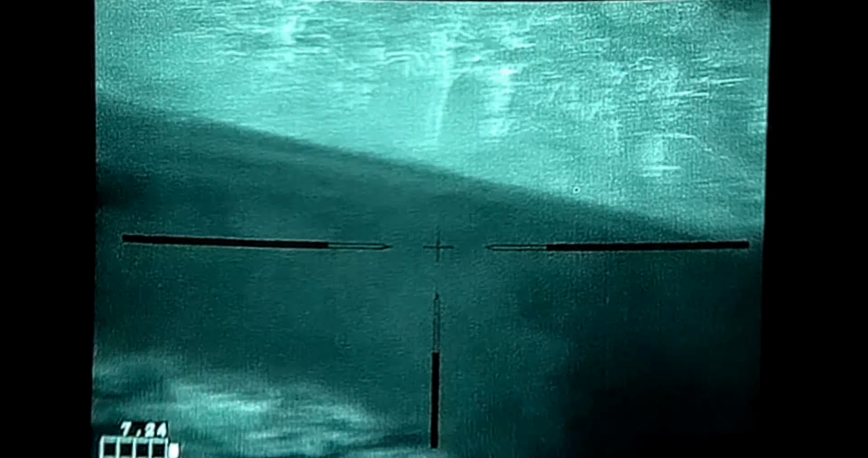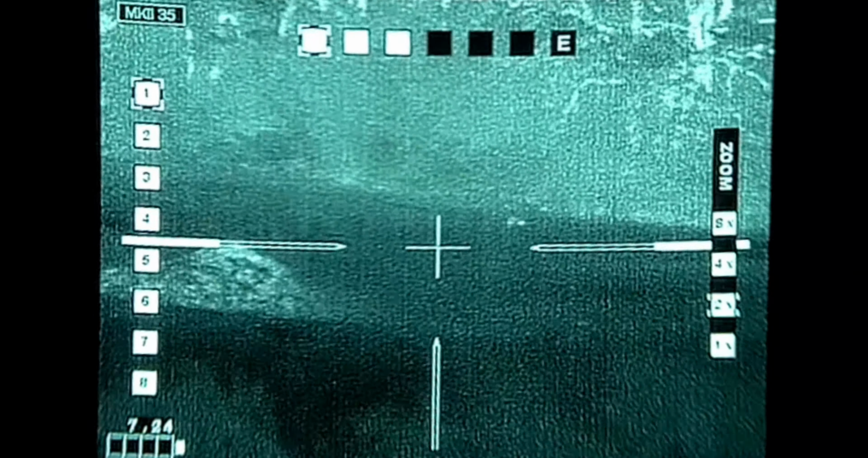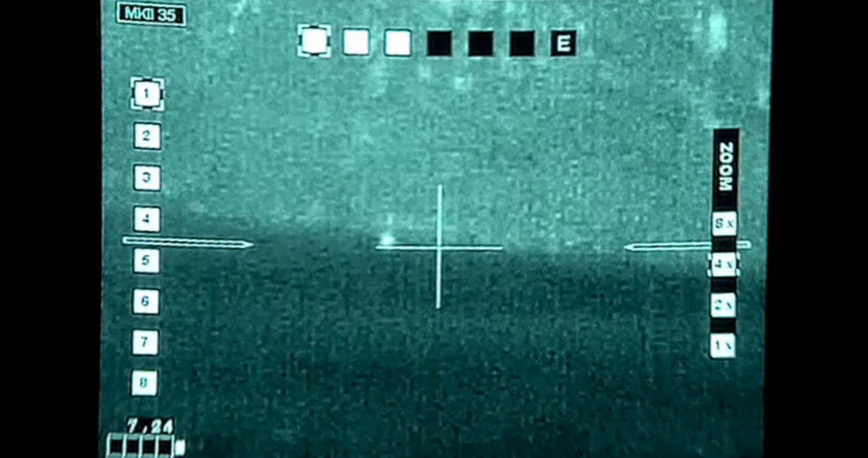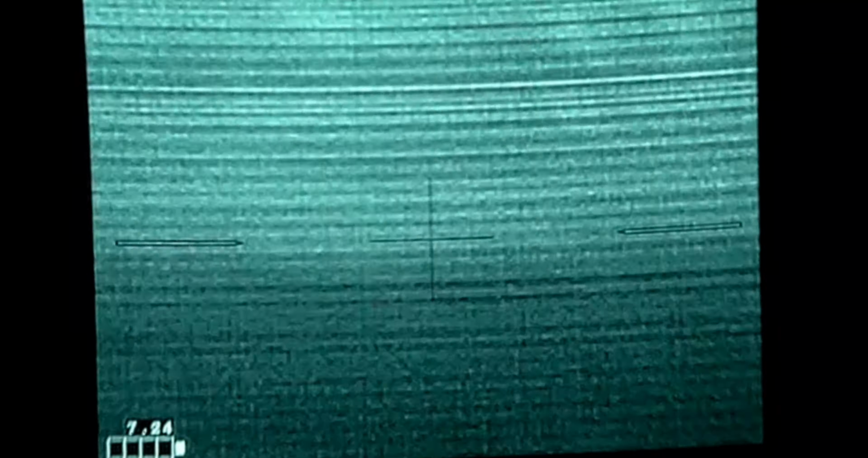We go looking for him, and being that we got all that thick yaupon down in there, we don't actually recover him, but there was blood going into those trees. I'm going to be quiet and let this play out here again also. You see him? I hit him. And so basically that's it for this one.